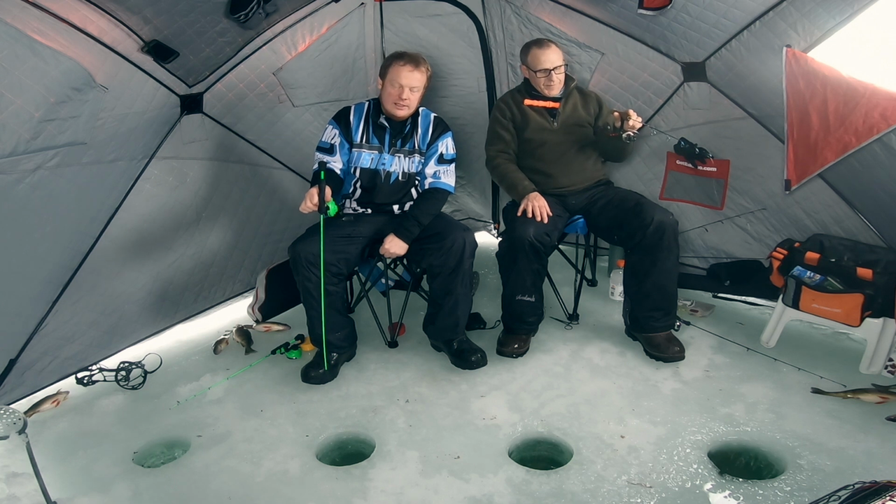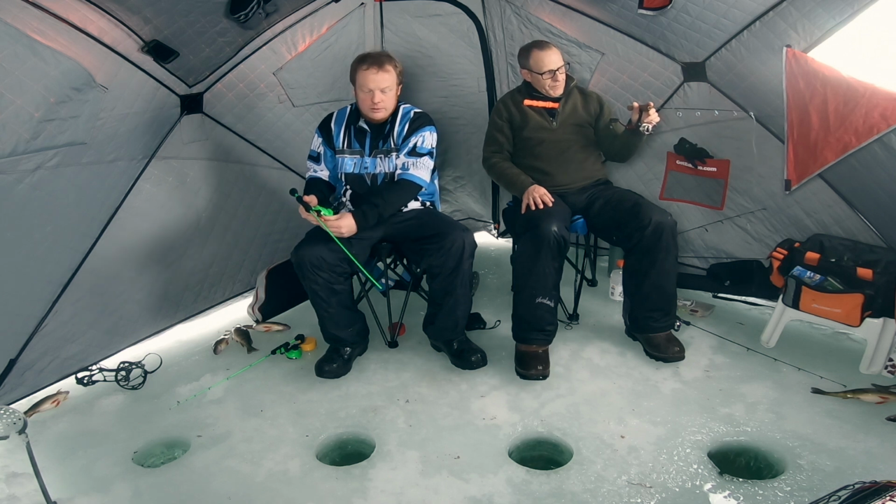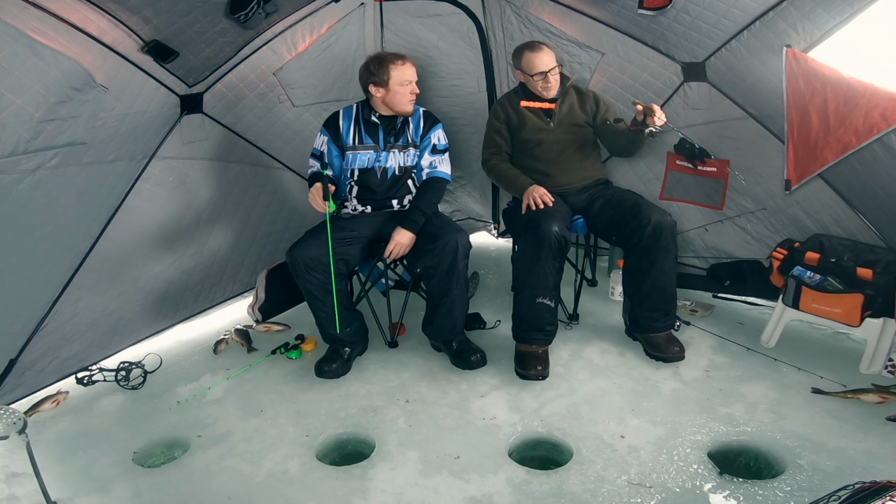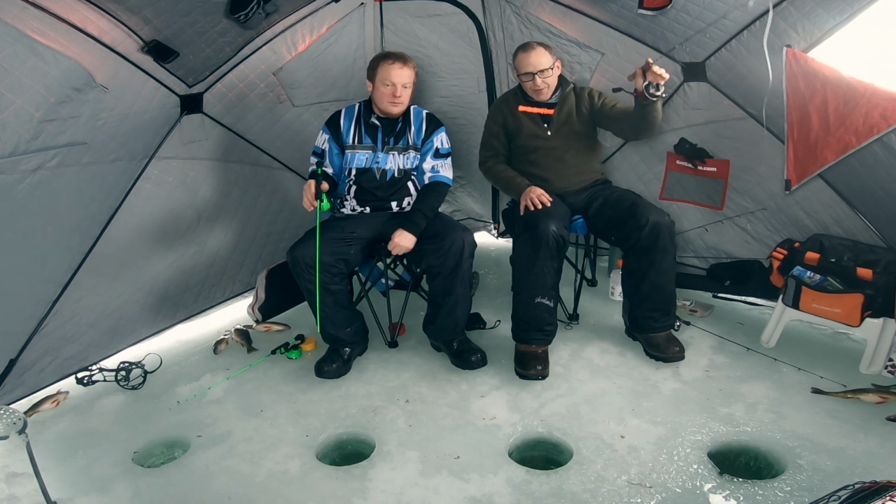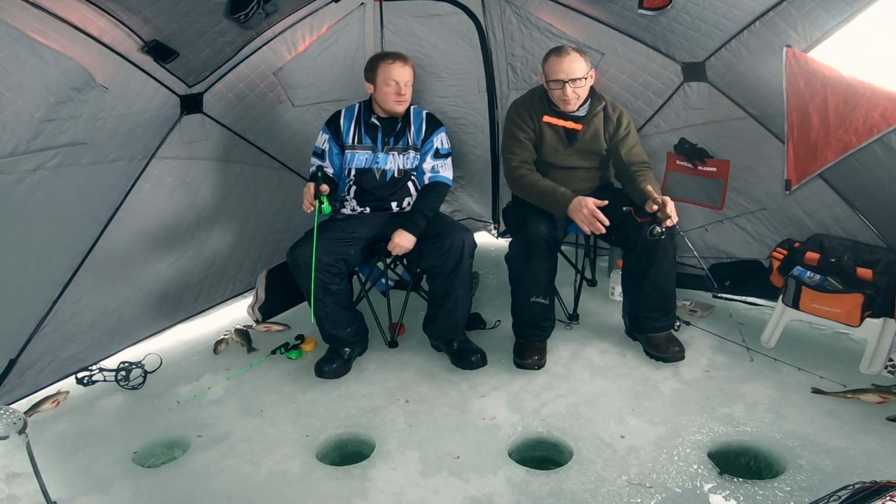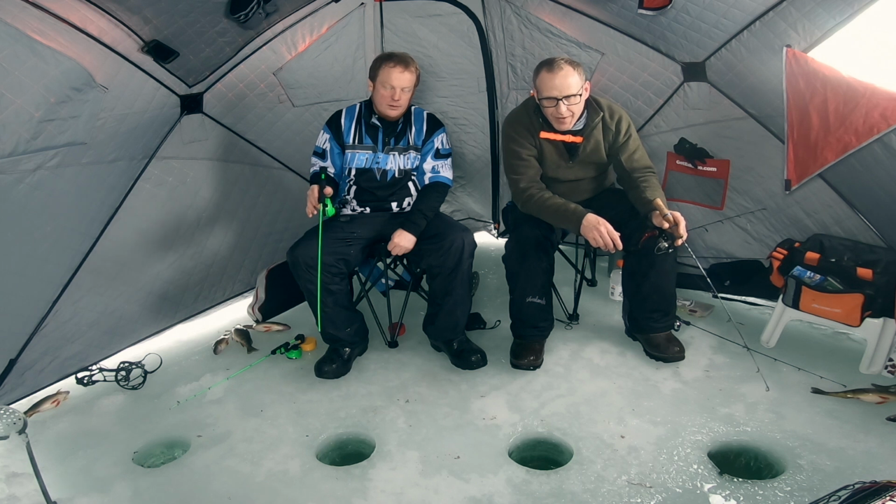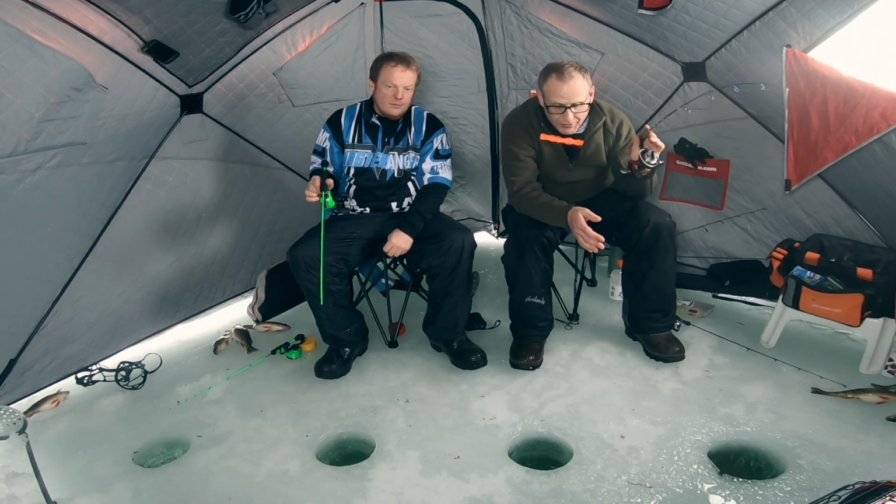As for line, I think I'm using Sufix Ice Fluoro. I believe that I have 6 pound tied on. What's your setup? I'm using between 4 and 6. You don't need anything too special. You don't need to go too light, and you don't need to go too heavy. And actually, you're better off with 4 to 6 pound, because there is a possibility of